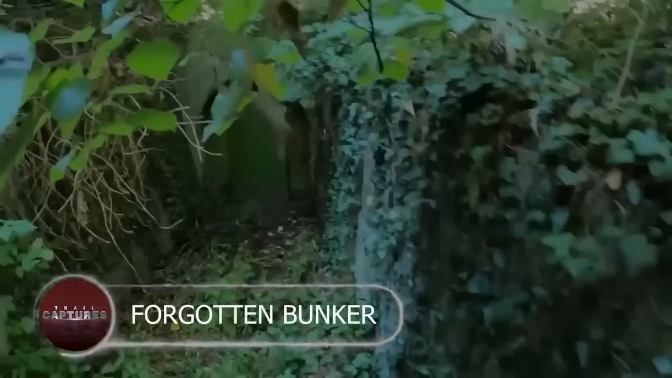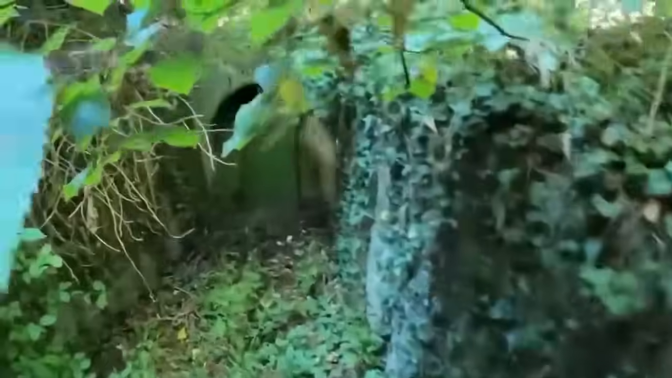Forgotten bunker. Have you heard about those creepy abandoned bunkers scattered around the world? It's like a treasure hunt for urban explorers. And this time, we've got a forgotten one hidden deep in the Scottish woods. It's got history oozing from its concrete walls. Experts think it could have housed Churchill's secret army, ready to defend the homeland during World War II.